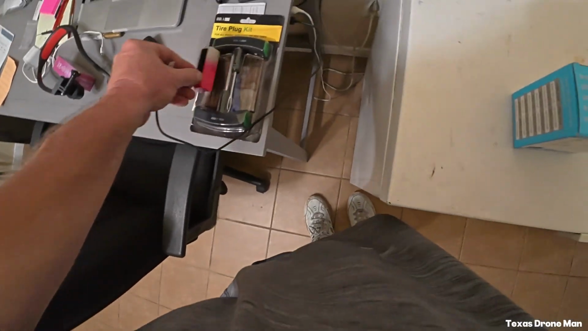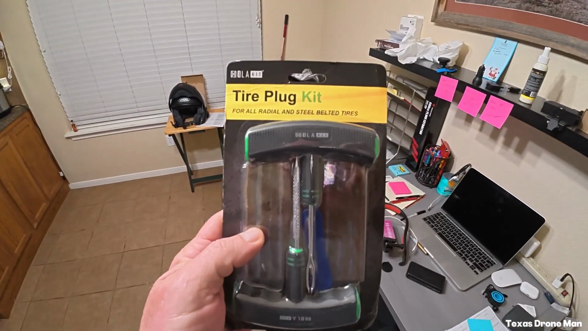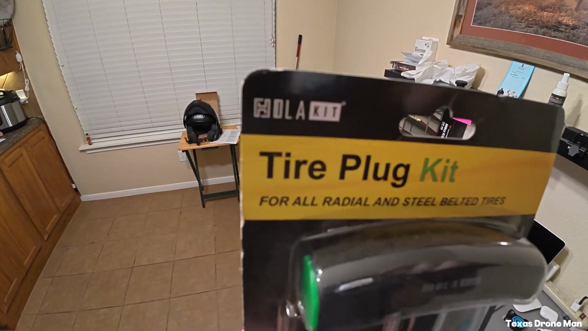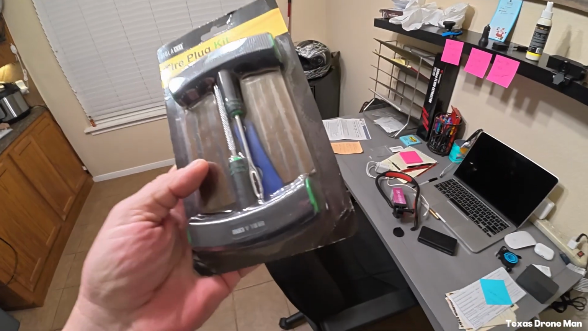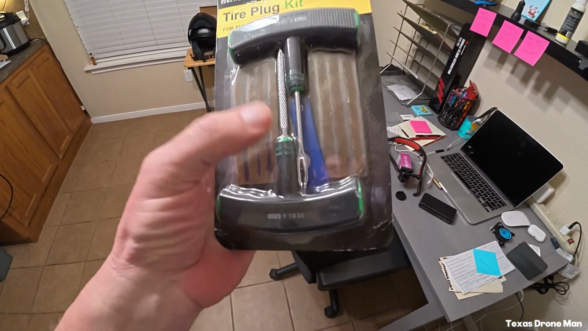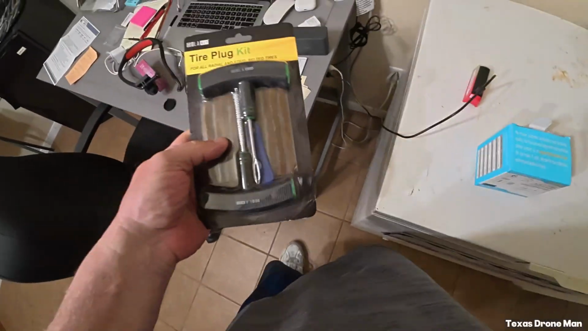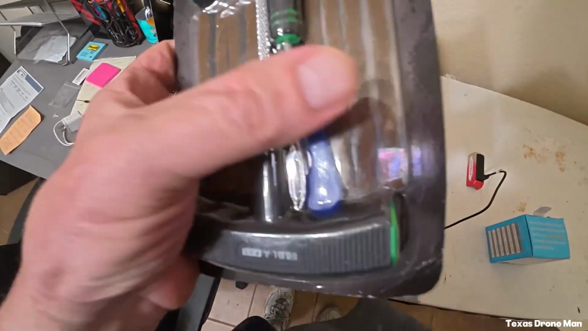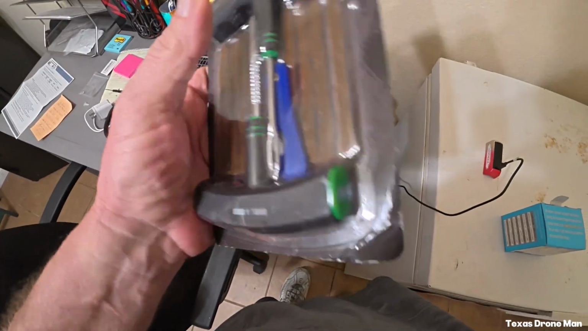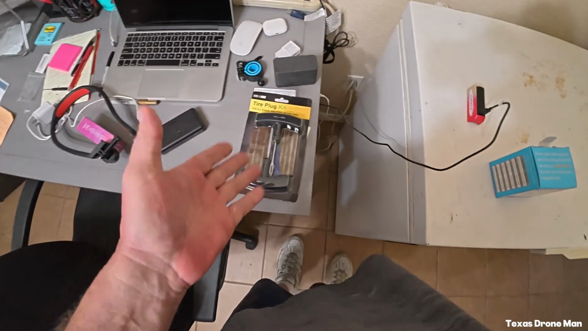But I got these too, because on the X-Max they are a tubeless tire, so I can actually put the tire plugs. I got this off Amazon too, and it was dirt cheap. Unfortunately, I thought this was smaller. I thought these handles and stuff were going to be more compact the way it looked, but it's kind of big. But I will take the plugs out and put them in a Ziploc so they don't dry out. And then these T-handles to use, basically that's a tire plug.